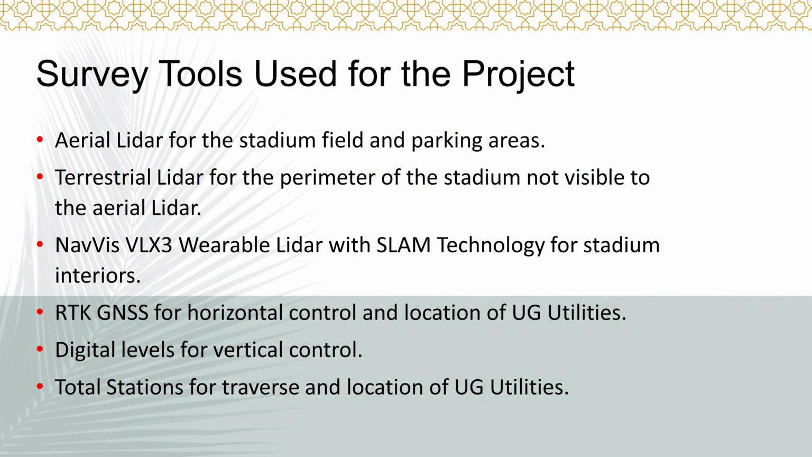As we worked through our scope, the architects and the engineers asked us for some additional, call it scope creep. They needed some additional information, which I'll get into. So we utilized a newer technology, a wearable Lidar unit that utilizes SLAM, which is simultaneous location and mapping software. I'll explain that in a little bit. But we also utilized our standard tools of RTK GNSS for the underground utilities and for establishing our primary control, digital levels for vertical control, and total stations for traverses.